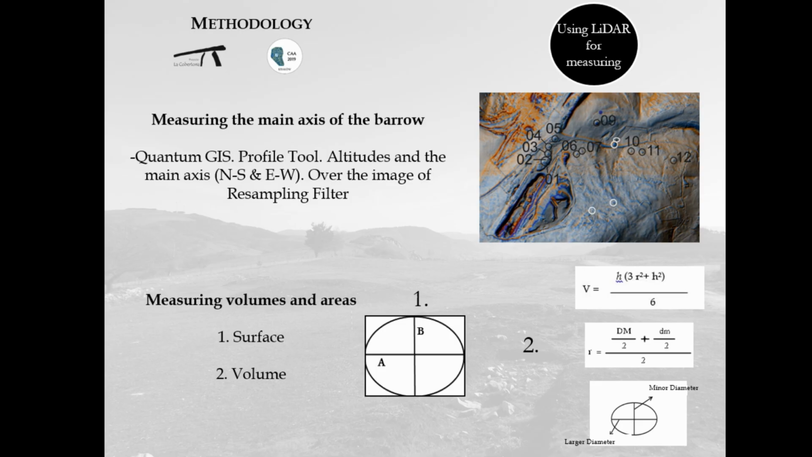In order to obtain the volumes and the areas, it was necessary to apply the same calculations that the Spanish archaeologist Aguileta Franco used for their dissertation about the barrows in the landscape of the Baixa Limia in Galicia, near Portugal.